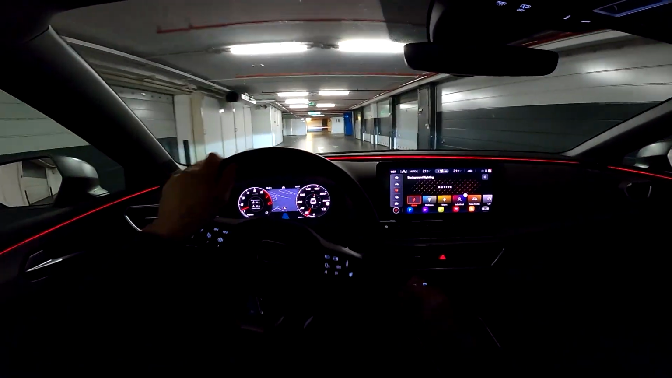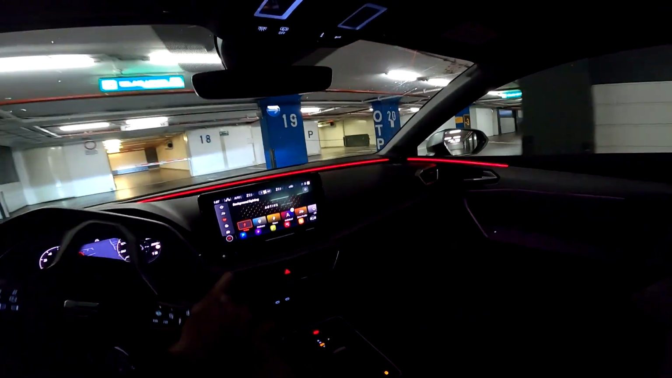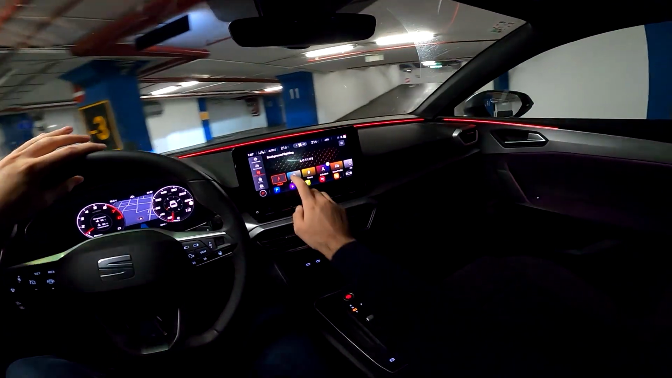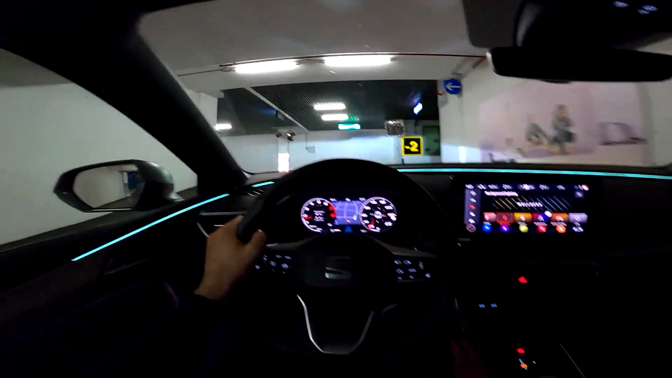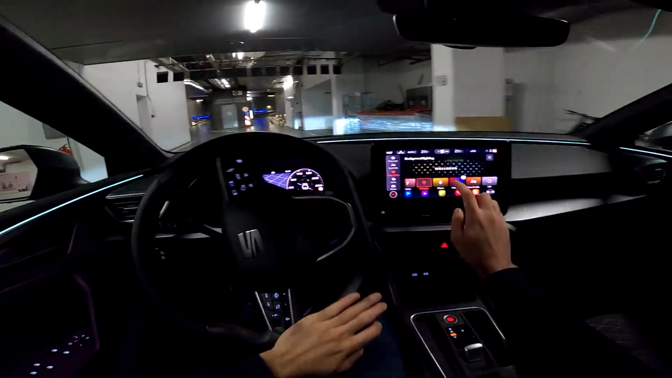Active. Now it's red. And as you can see, this red looks really good. This is green.